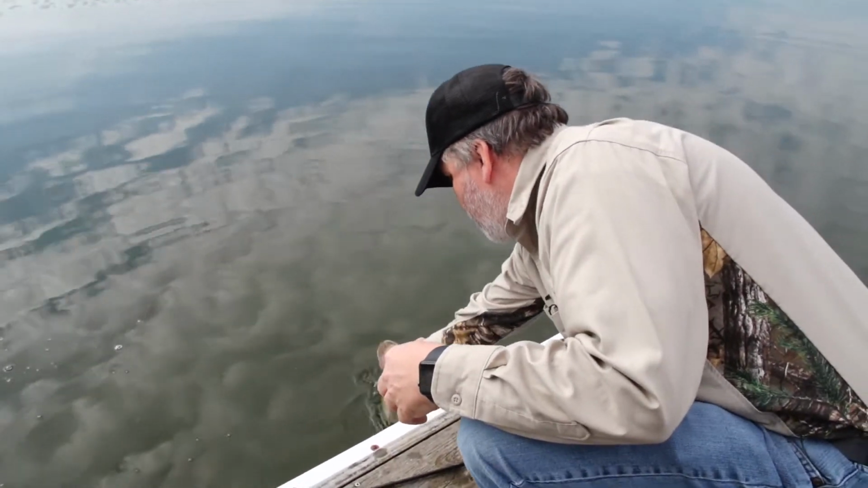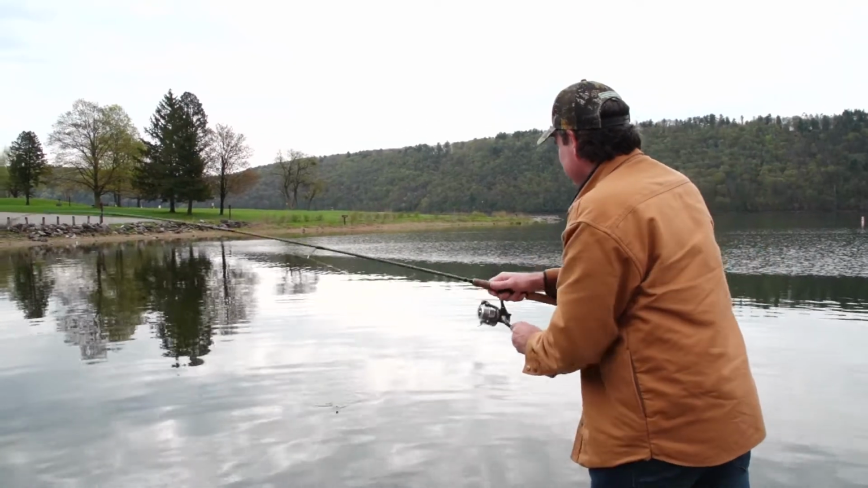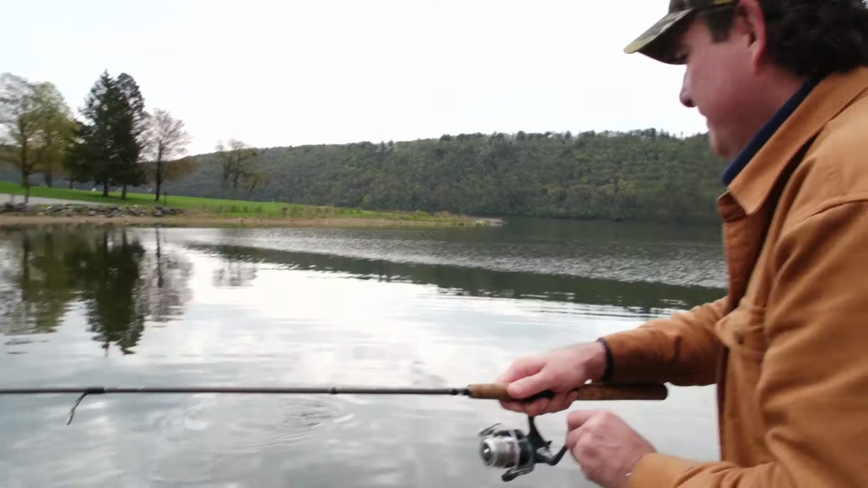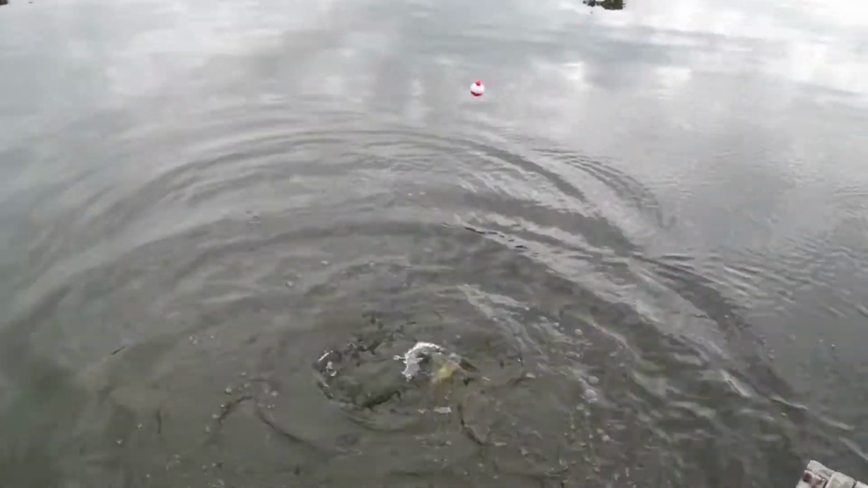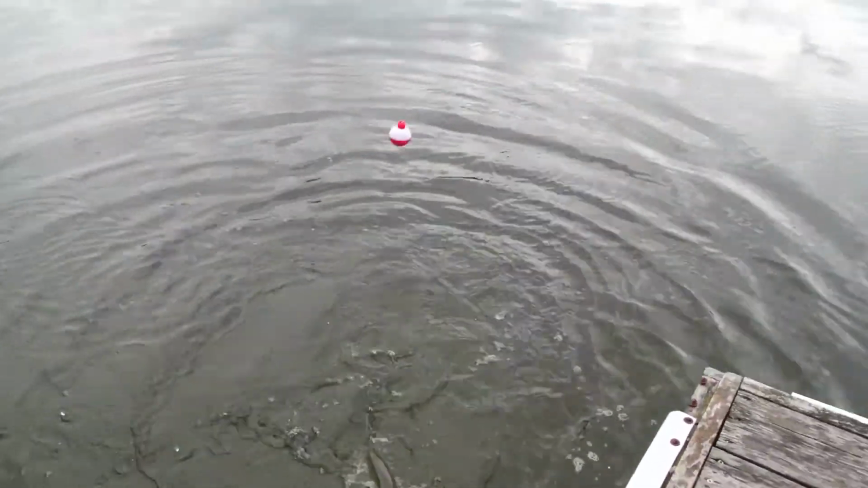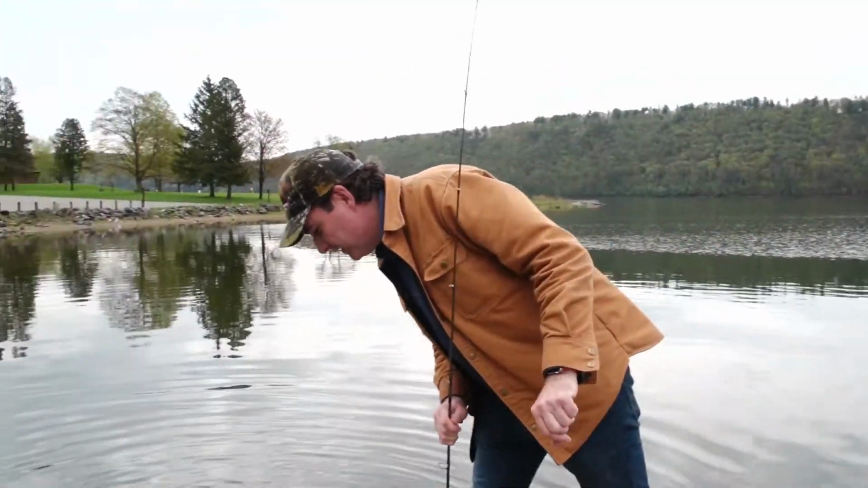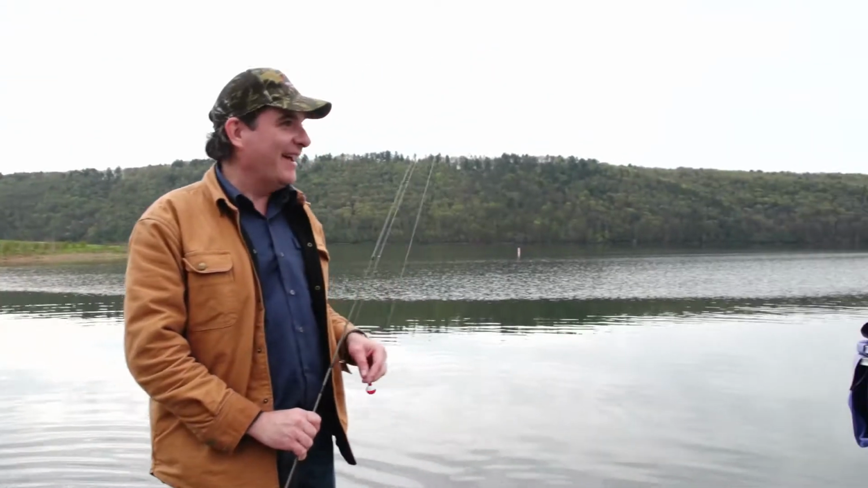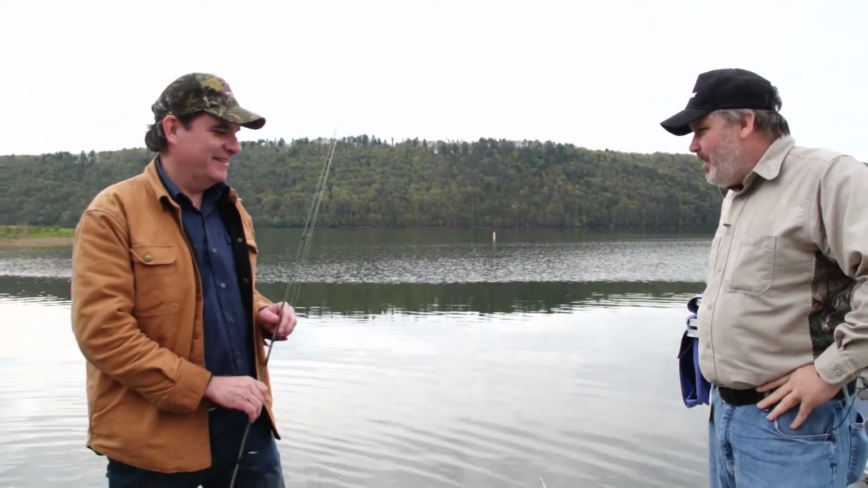Sweet. There's one. Right exactly where that Deeper was. I think it might be a pick. Oh yeah. Woo! Wow, that's a fat one. He assaulted it. That's a quick release. Chain unstuck, yep. That was a good size one. I'm telling you, some of these chain pickerel get really big in here. Very nice.